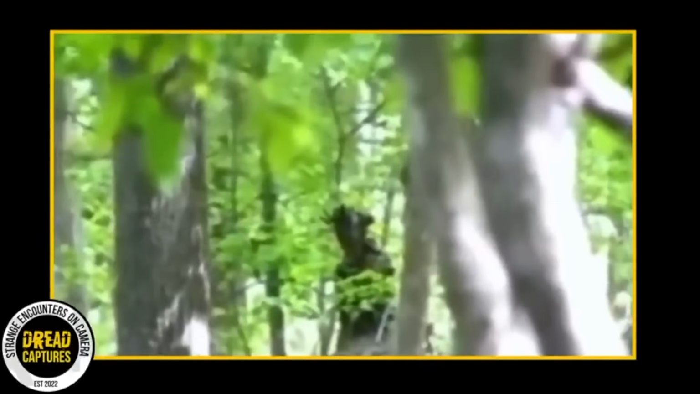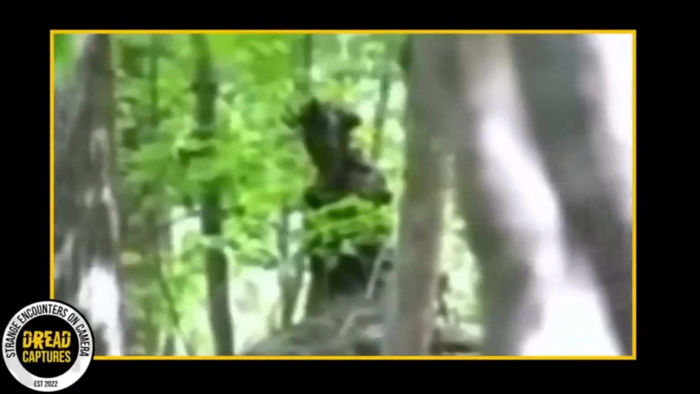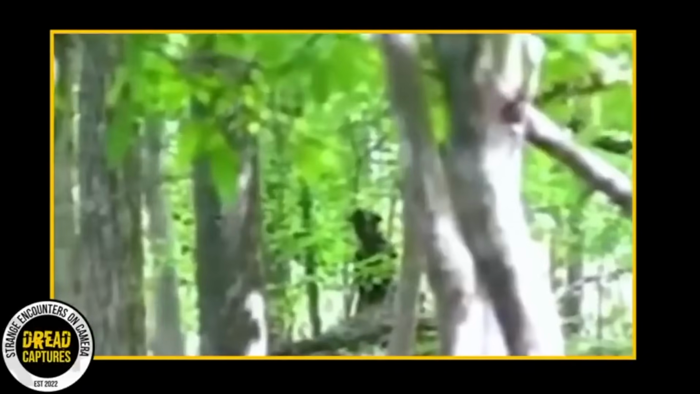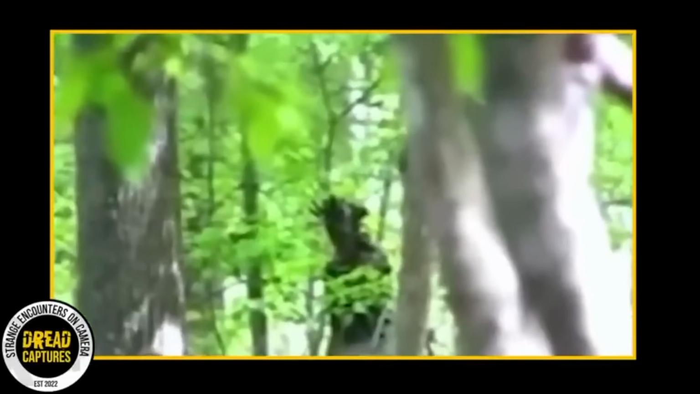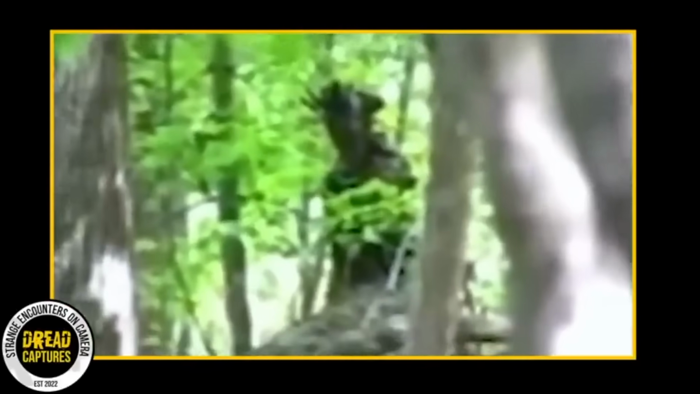Now, some viewers are just shrugging it off as a weird-looking tree shadow. But if you look closer, this thing is way darker and more person-shaped than the surrounding trees. Plus, it's just standing there dead still, which is enough to give anyone the creeps. But that could also prove that it is just a tree. Do we think this could actually be one of those legendary ghost soldiers people have been talking about lately? What's your take?